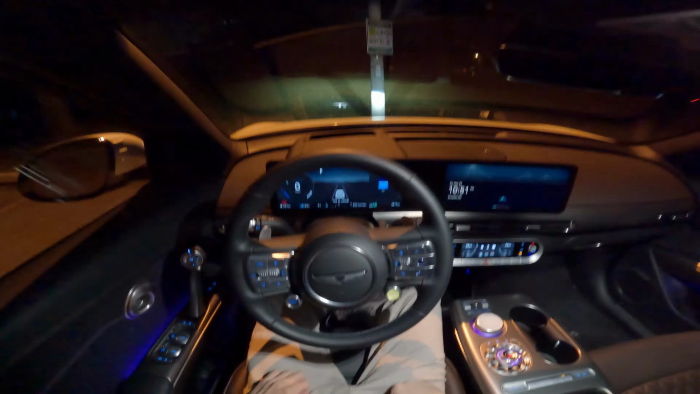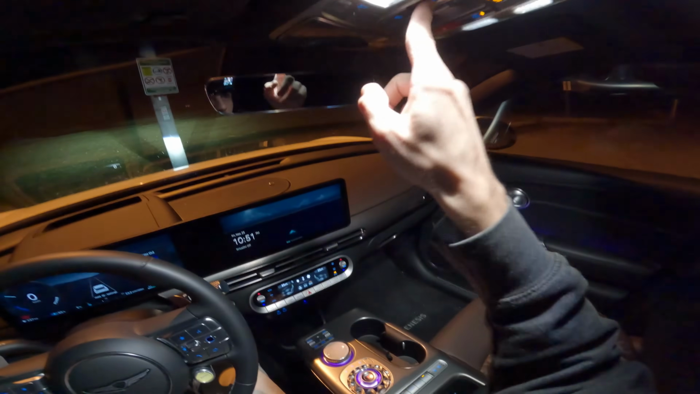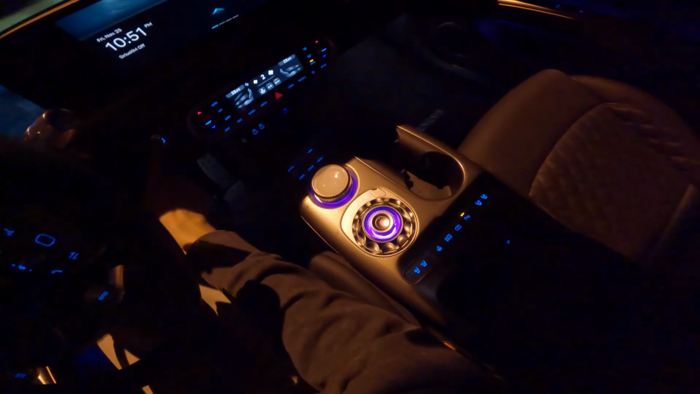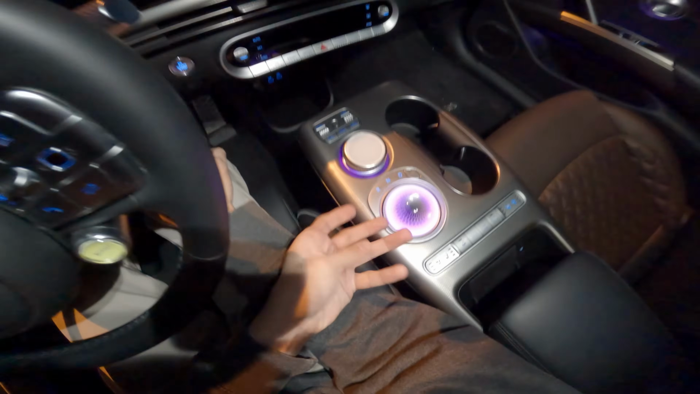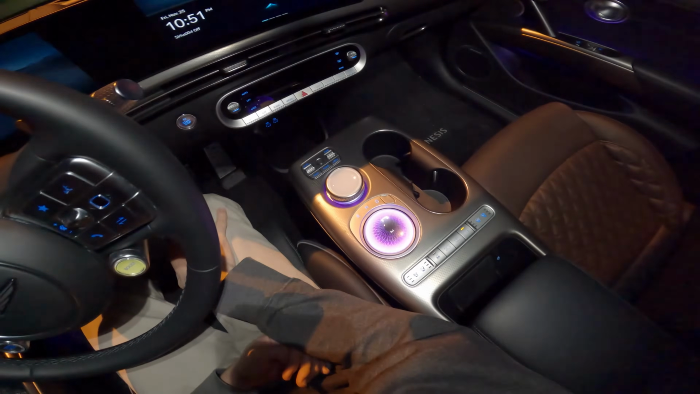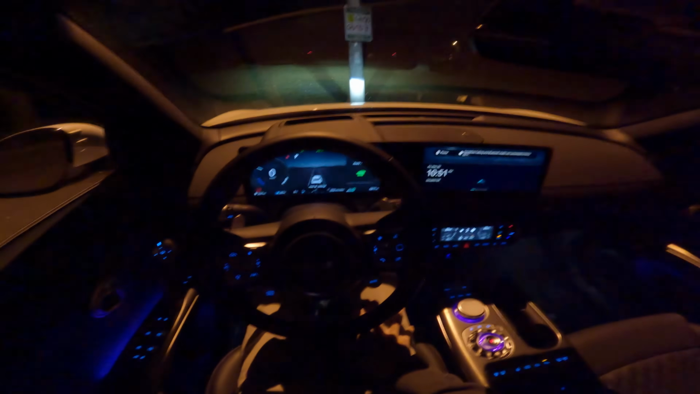Today we are going for a night POV test drive in this 2022 Genesis GV60. But before we do that, did you see the cool little orb doing its orb thing? If we turn the car off, it flicks around and then we have this orb. But once we turn it on, it reveals the gear shifter. Really fun, really cool, really orby.